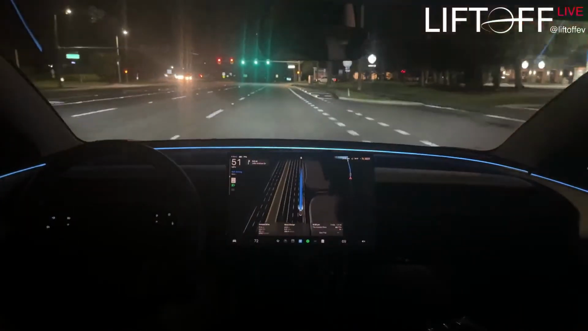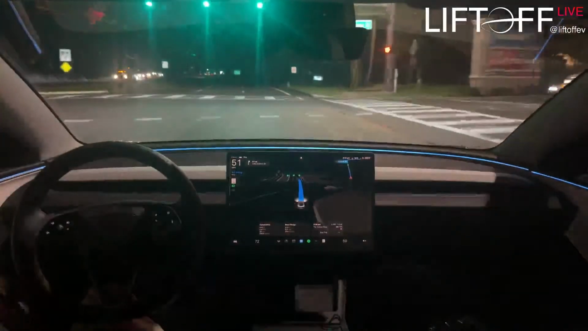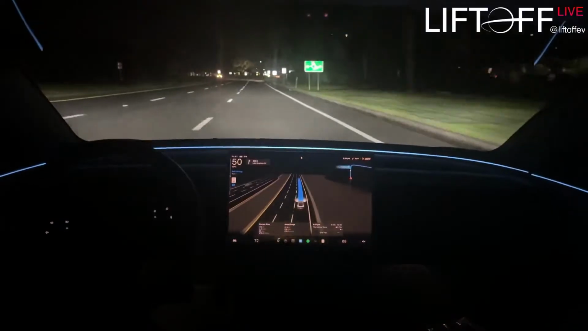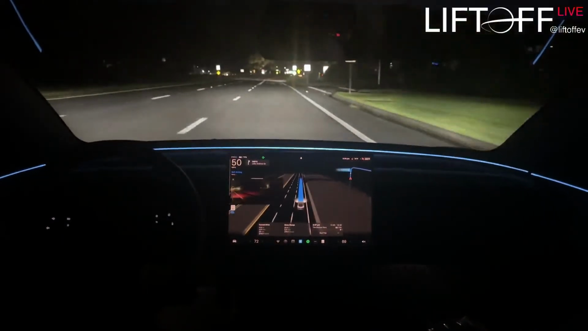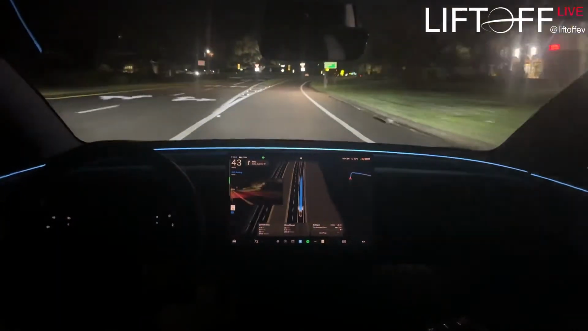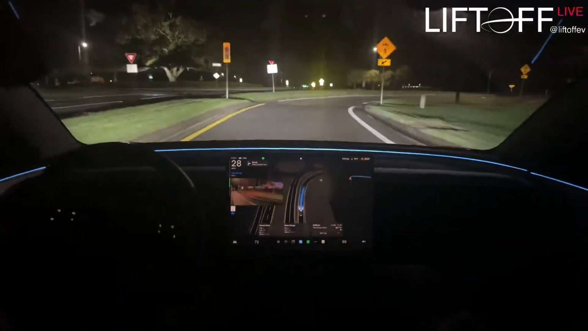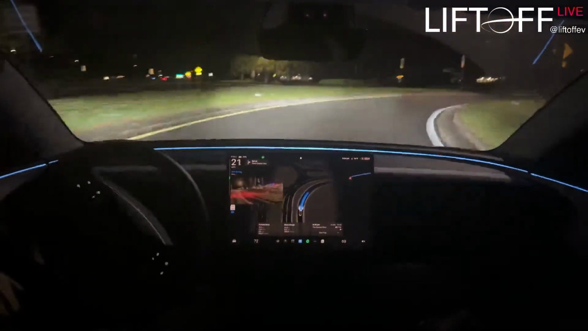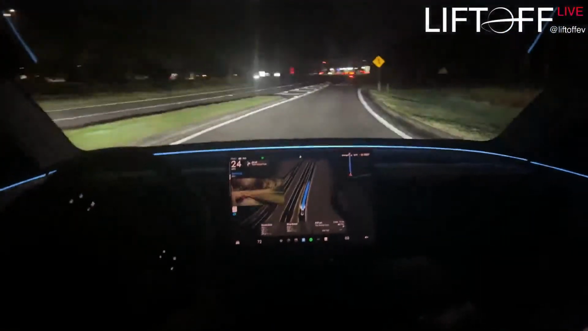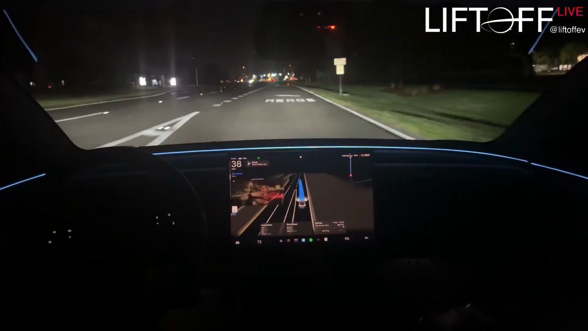So we're coming up on this roundabout, but the way I have it going, it's not really going to go through the roundabout. It's just going to take a protected right. So we'll have to reroute through this roundabout to test again. 13 was pretty good with roundabouts though, especially at night like this when there's not many people around, I don't know if we're going to see a huge difference in how it behaves in roundabouts.